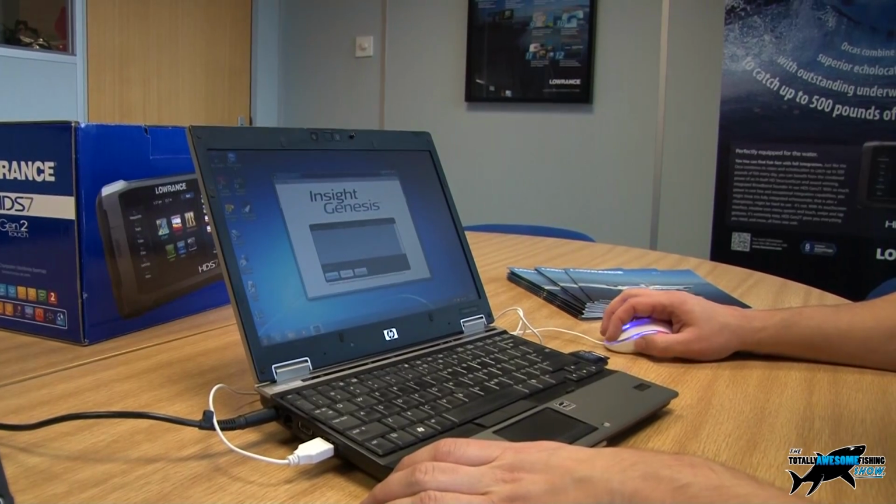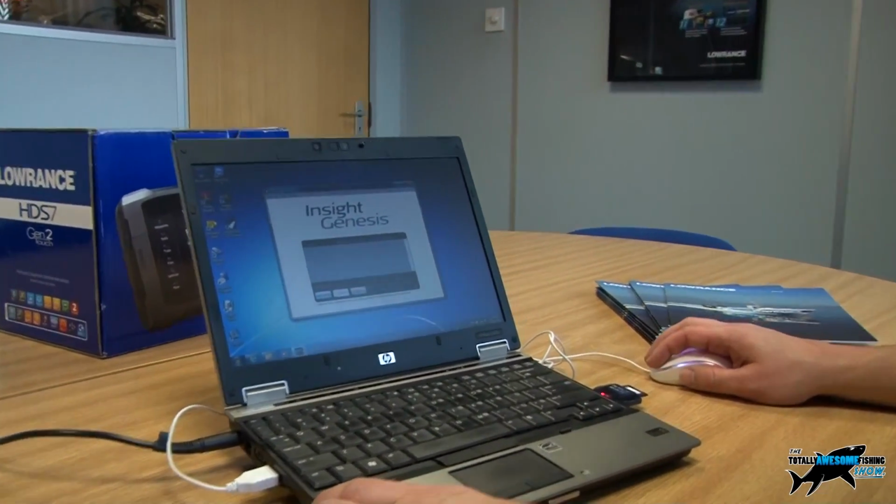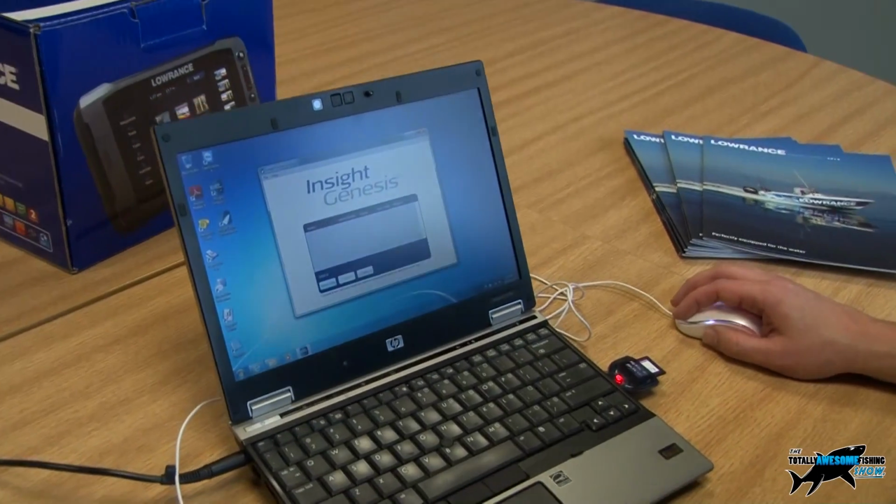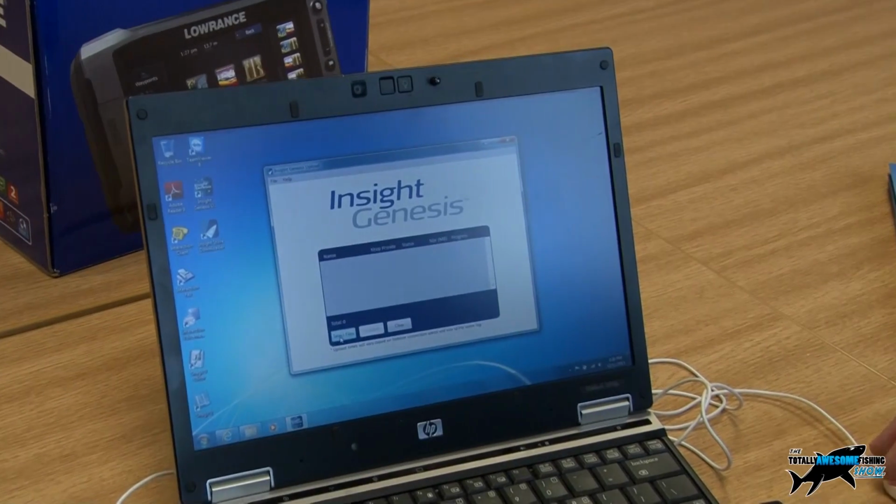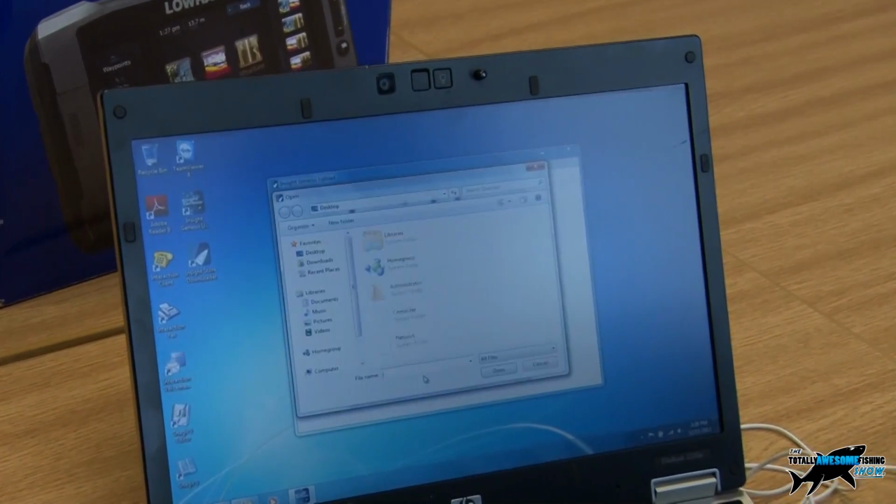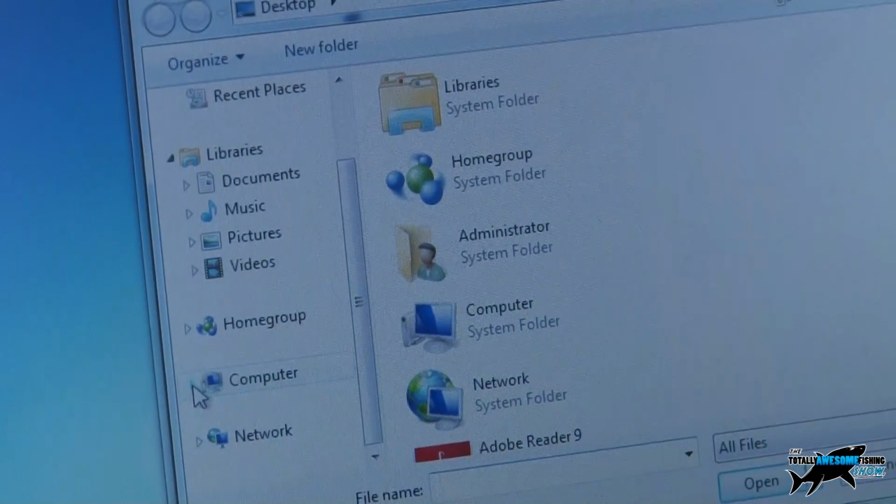So with Insight Genesis, there's a nice simple bit of software that you have to download called the Insight Genesis Upload Tool. And all you do is go in, select files, and this will then take you, we'll just select the card itself.